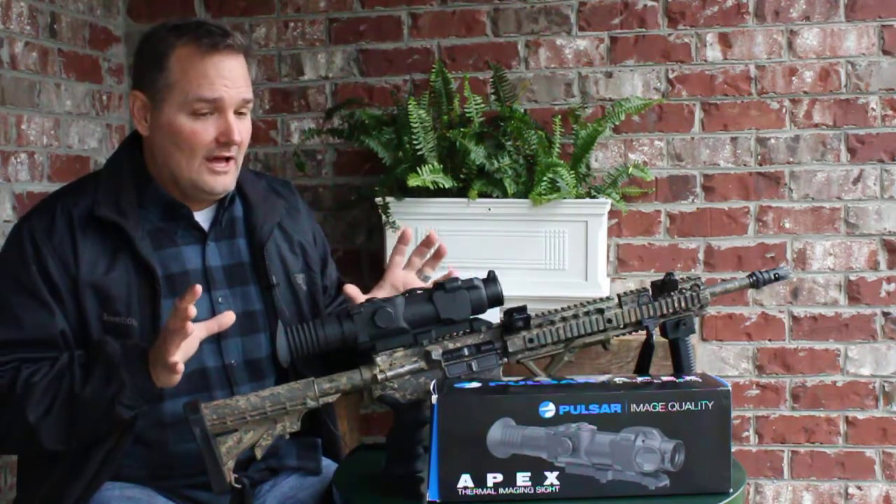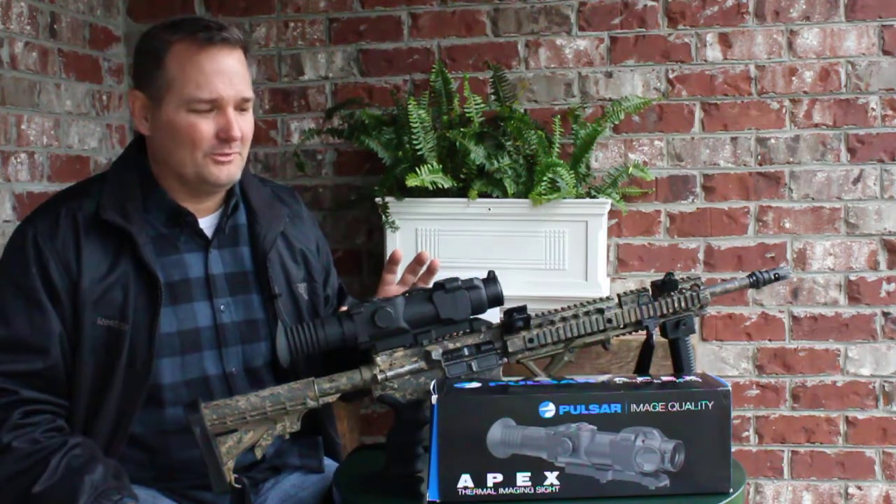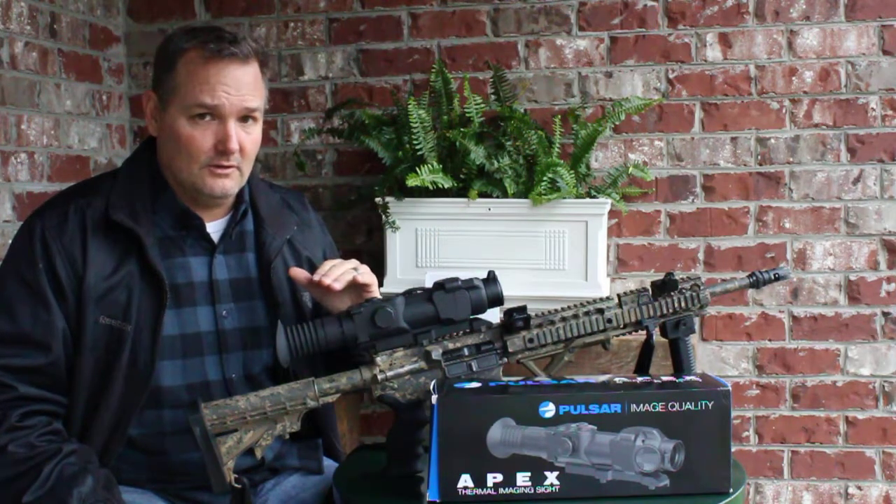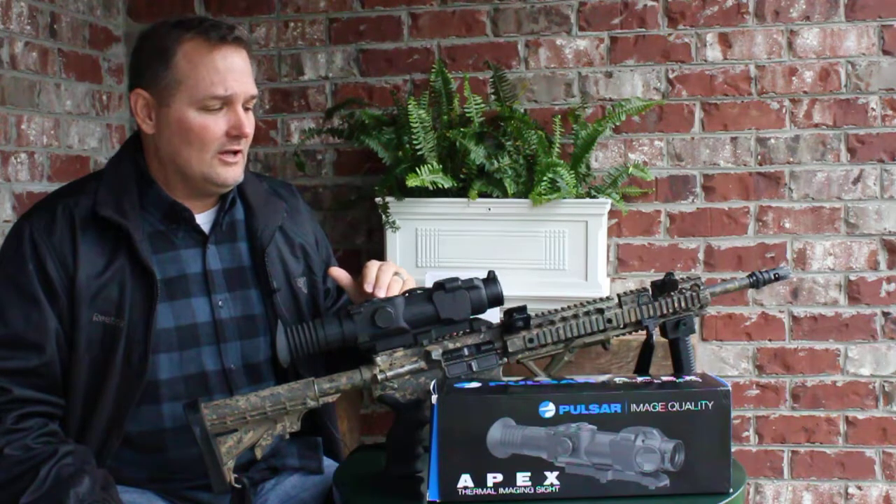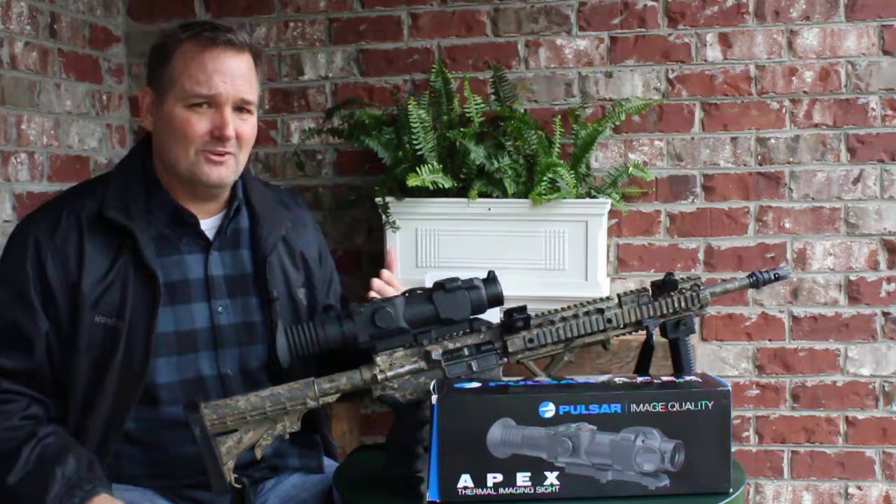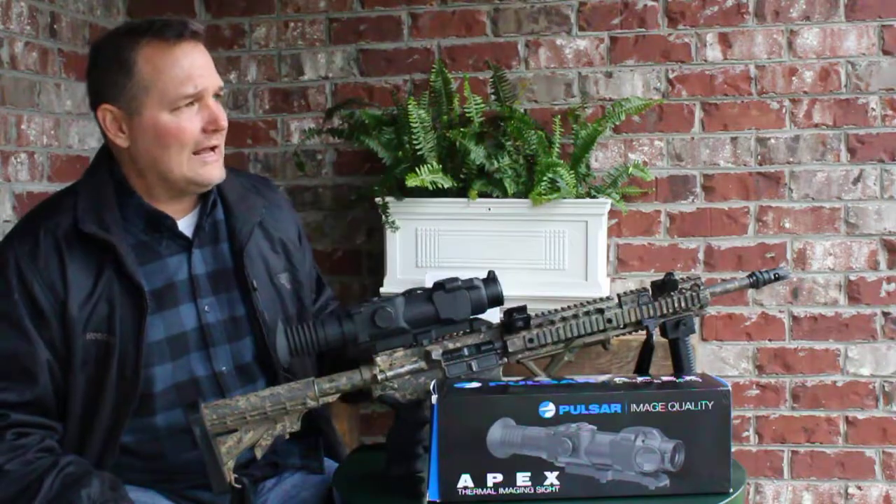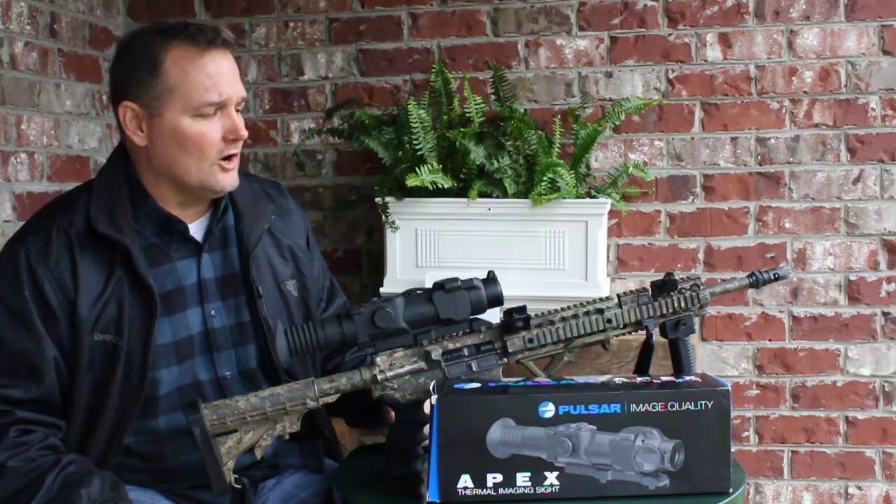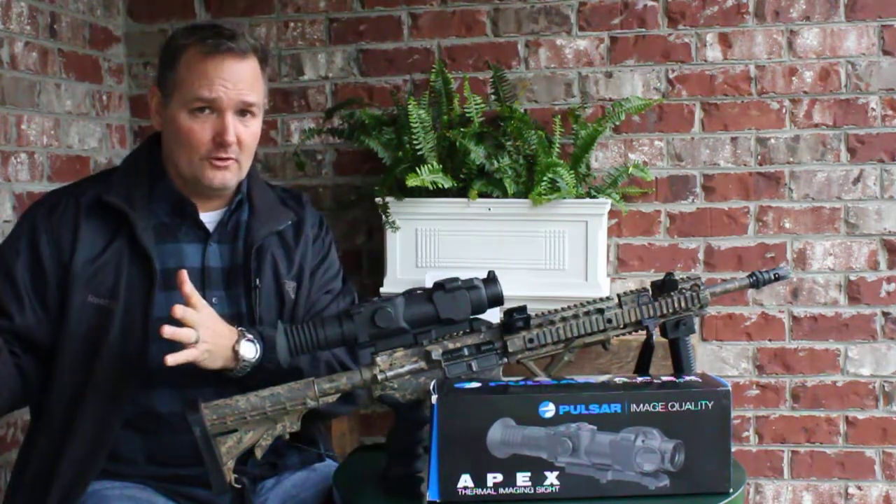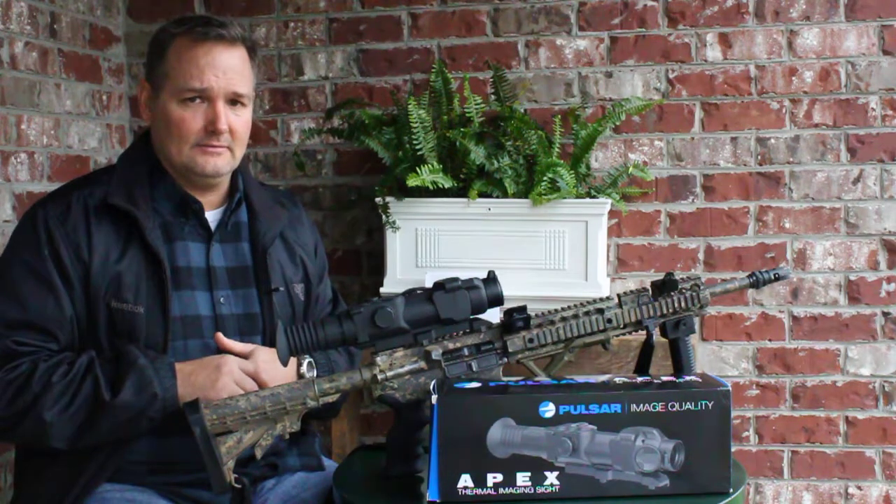Now, it does not have all of the variation of color code options that some of the other scopes have. I don't care. The white gray, the green to me is fine. It does not have as many reticle options as some of the $10,000 scopes have. It misses some of the HD zoom options that some of the other ones have. But if I'm seeing what I need to see at 650, 700 yards, I think that's awesome. After evaluating these other optics that we carry, I almost can't find a reason to tell you to go buy a $10,000 or $11,000 optic.